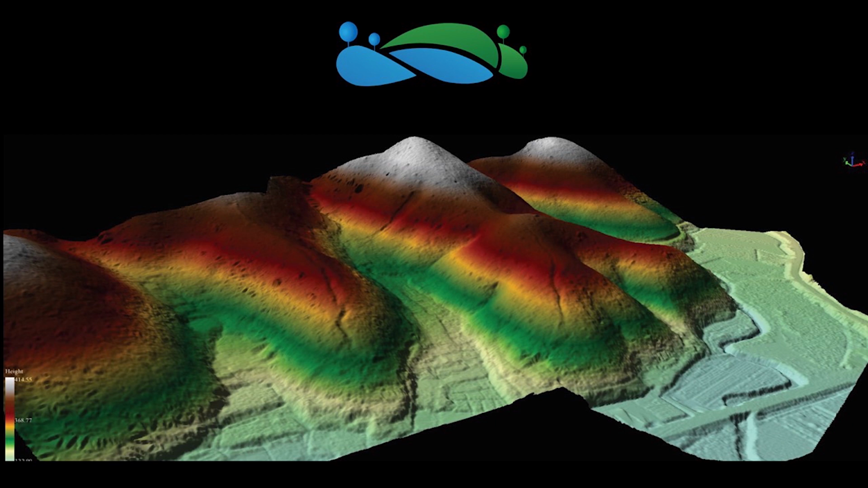So LiDAR 360 has all the tools you'll need to classify the points in the point cloud to create a point cloud that's just ground points, and then build mesh models as well as raster-based models, as well as models like this 3D projection or contour models that you'll need to look at that bare ground information.